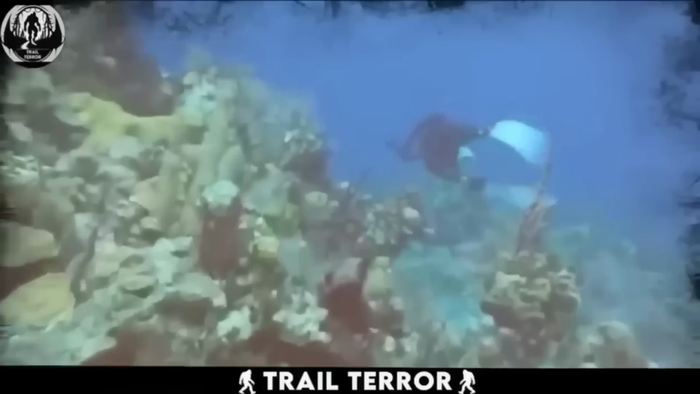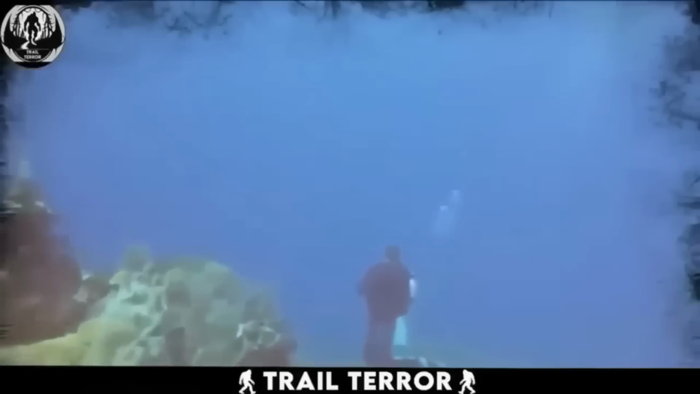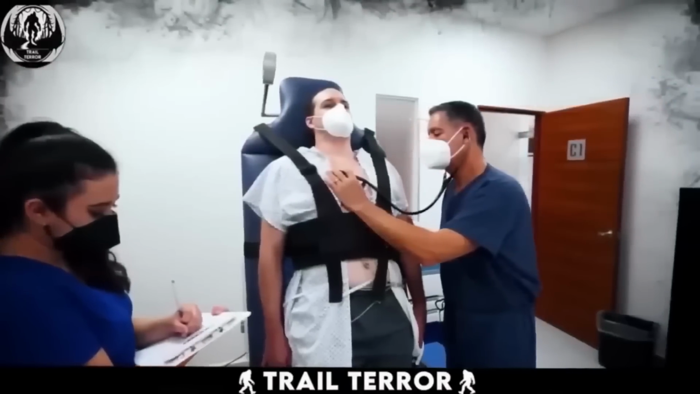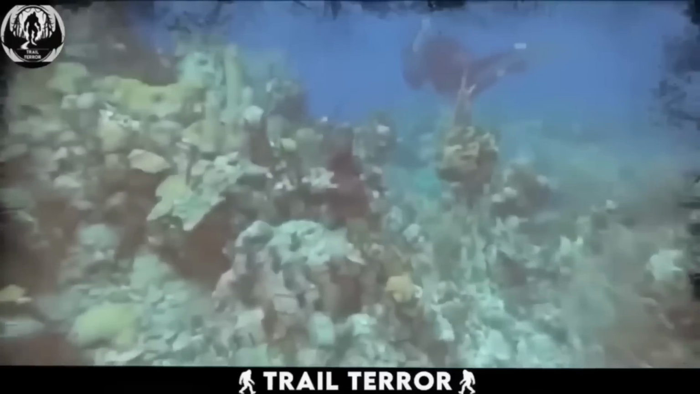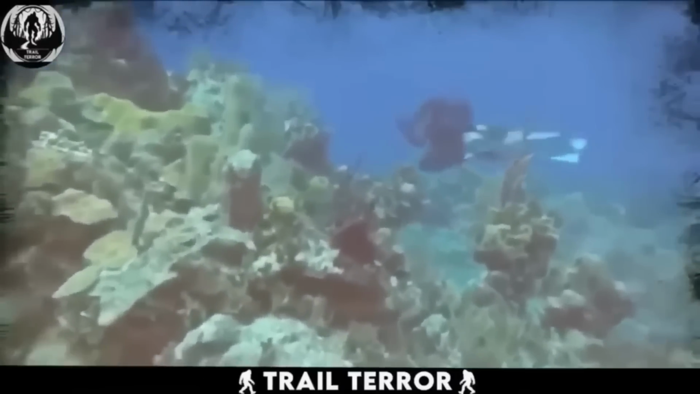Well, there's a theoretical concern that powerful sound waves like this could impact the formation of gas bubbles in a diver's body. This could potentially worsen conditions such as nitrogen narcosis or decompression sickness, commonly known as the bends. Fortunately, both divers were lucky to emerge unharmed from the encounter with the sharp sonar.